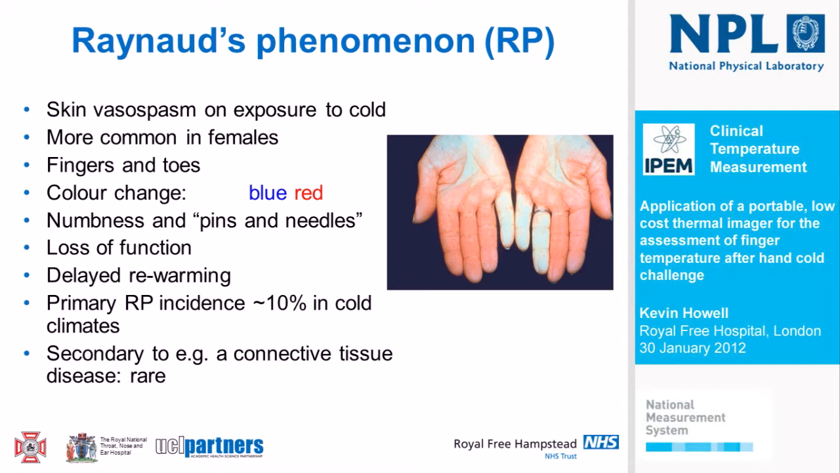More importantly, it's an unpleasant experience, so the fingers and toes can be numb. There are sensations of paresthesia or pins and needles. Loss of function. We have patients who can't count money or turn their own front door key. Important to all of this is a delayed rewarming. It takes a long time to thaw out when these episodes happen.